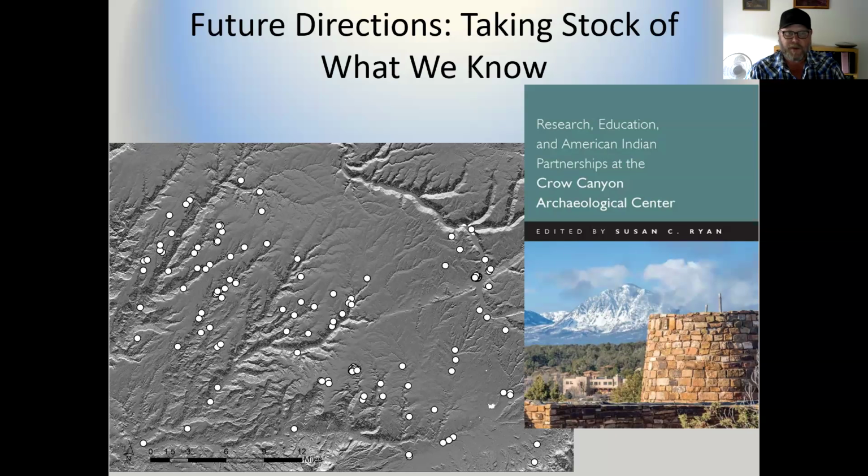A lot of this work on community centers was summarized in a chapter that came out last year in the book depicted on the right, which summarized 40 years of research, education, and American Indian initiatives at Crow Canyon. It's a really great book. There's a chapter in there written by Dr. Donna Glowacki, Dr. Mark Varian, and myself that talks about the history of study of these really big sites in the central Mesa Verde region. So that's a really great resource if you're curious about the history of community center studies and looking at these big sites on the landscape.